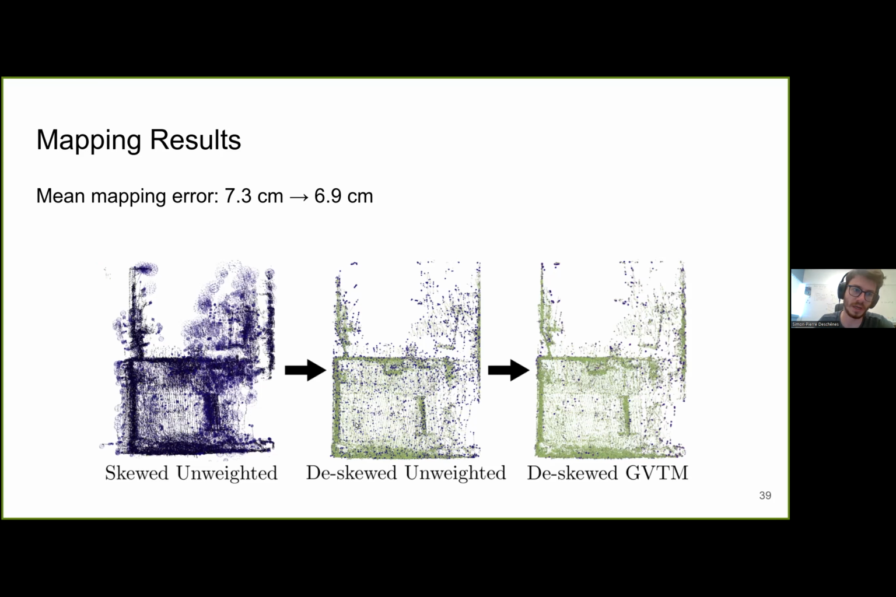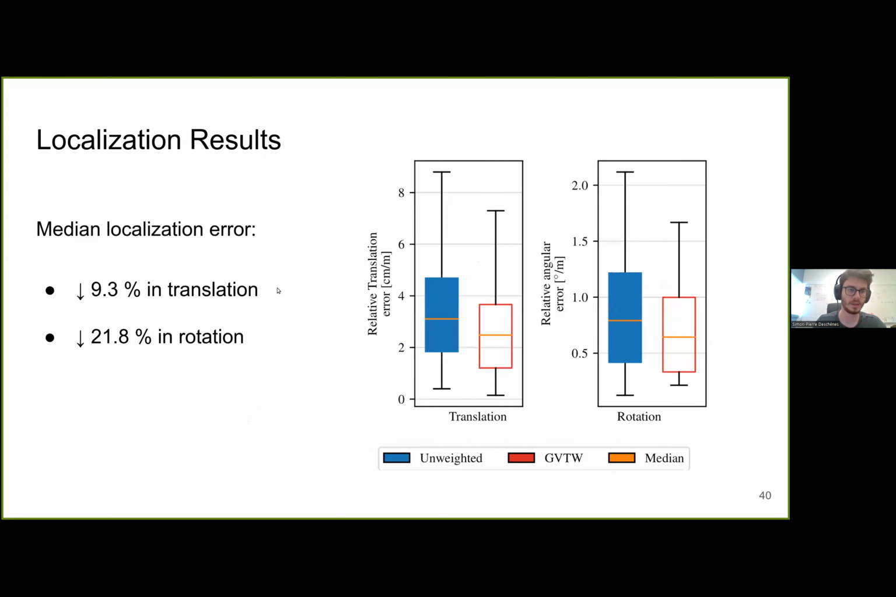So the map in the middle had a mapping error of 7.3 centimeters on average. And the map that we built with our solution here had a mean mapping error of 6.9 centimeters. As for the localization results, we were able to decrease the localization error by 9.3% in translation and by 21.8% in rotation, as we can see here. So this is as compared with using the skewing algorithms only.